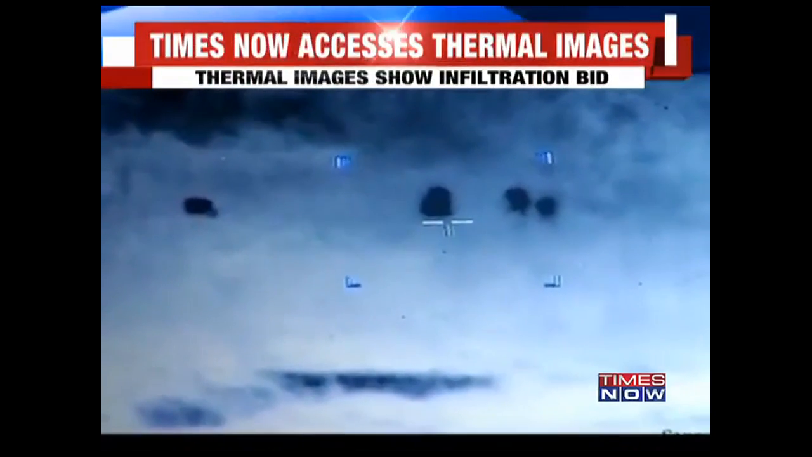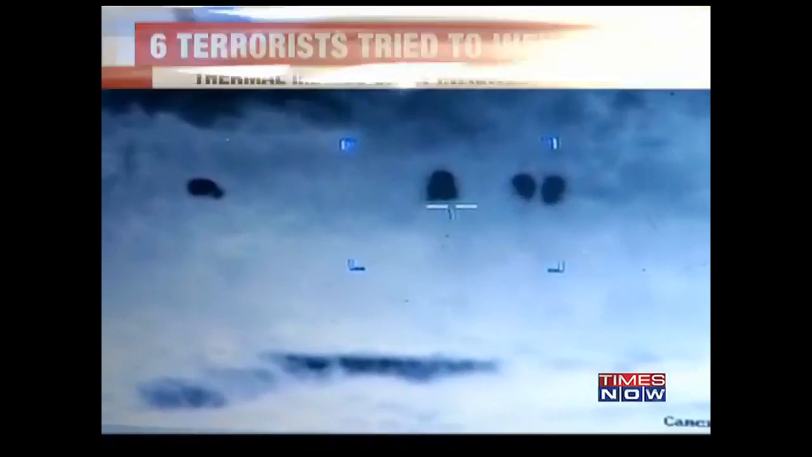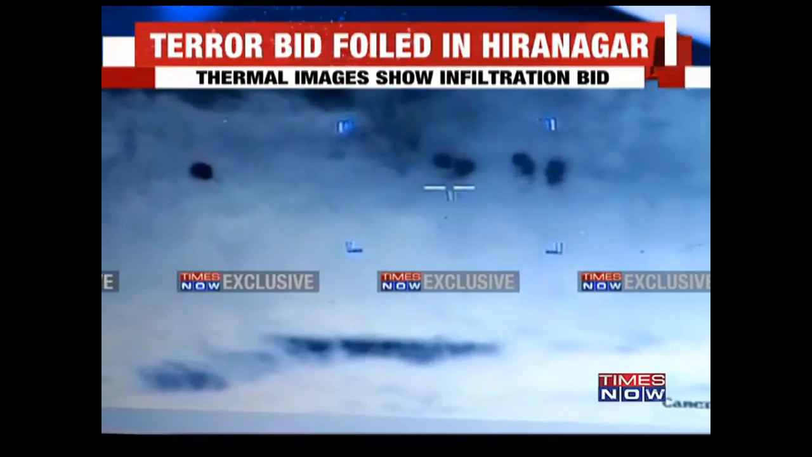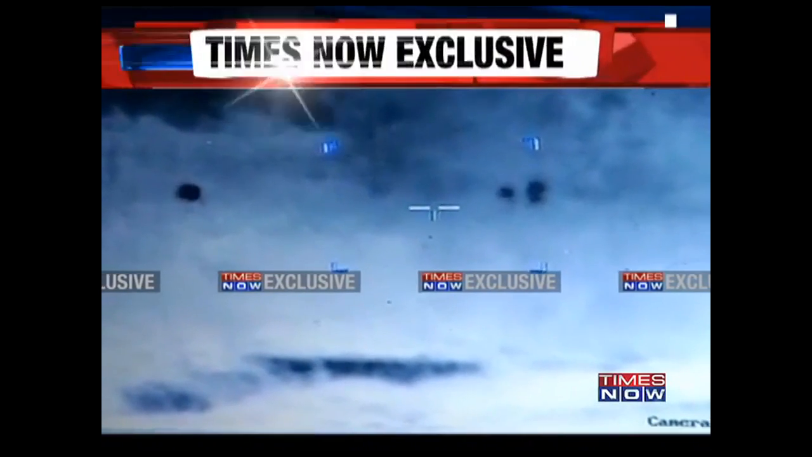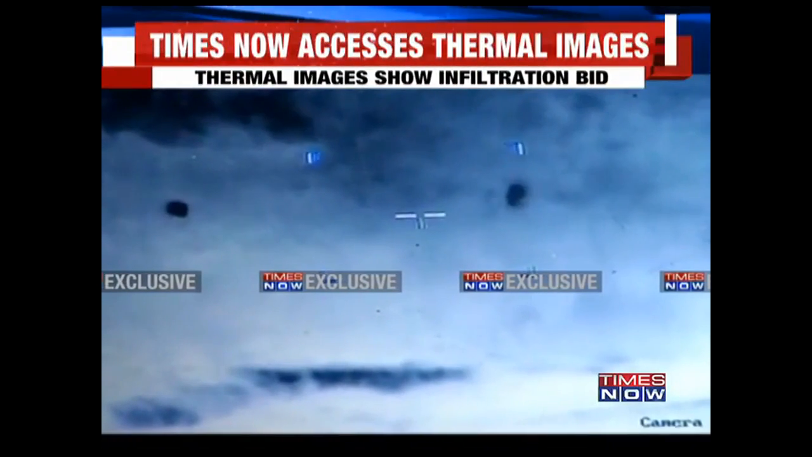Well, here's a Times Now exclusive news break that we are bringing to you. Times Now has accessed thermal images which show how a group of 6 terrorists were trying to infiltrate into Indian territory from the Bobia area in Hiranagar Sector of Jammu and Kashmir. The images show that the terrorists, while attempting to infiltrate, opened fire at the BSF post and the patrol vehicle as well.